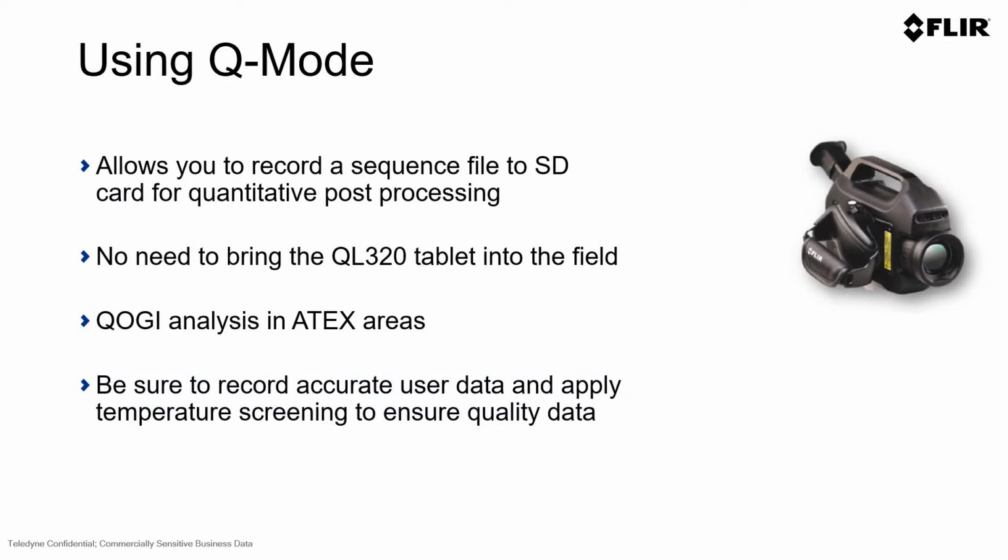So when would you use Q mode? As we discussed, the most common application for Q mode is in ATEX areas. But a lot of customers simply like to use this for convenience. If you have a legacy GF series camera and you simply don't want to tether a tablet to the camera and you want to be able to analyze and post-process that data after the fact, you can use Q mode. But when you're using Q mode, you want to ensure you set the user data appropriately and apply the temperature screening methods built into the Q mode feature to ensure the highest quality data that you can.